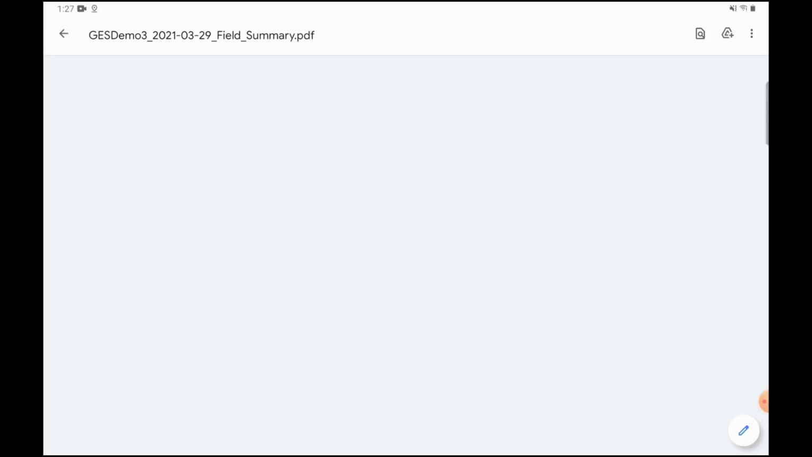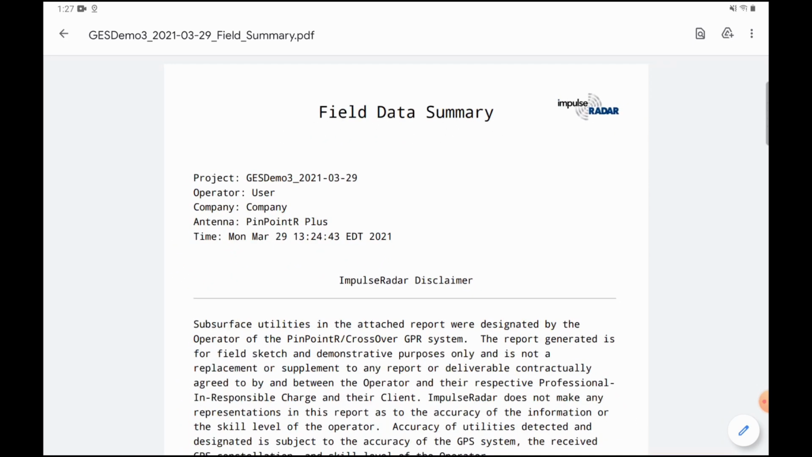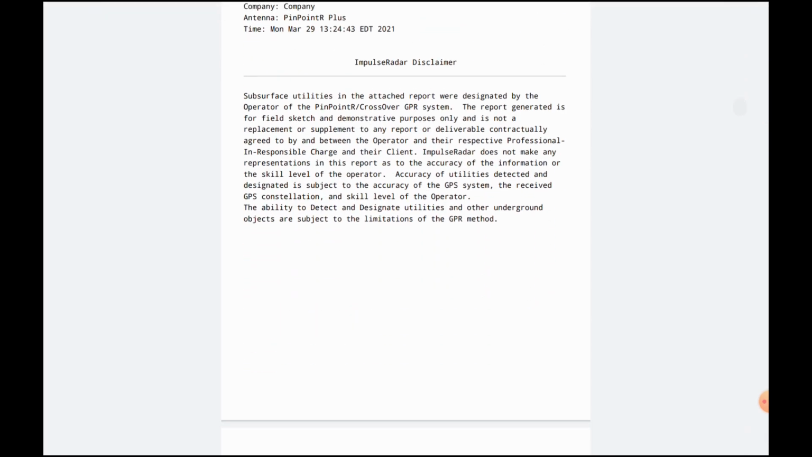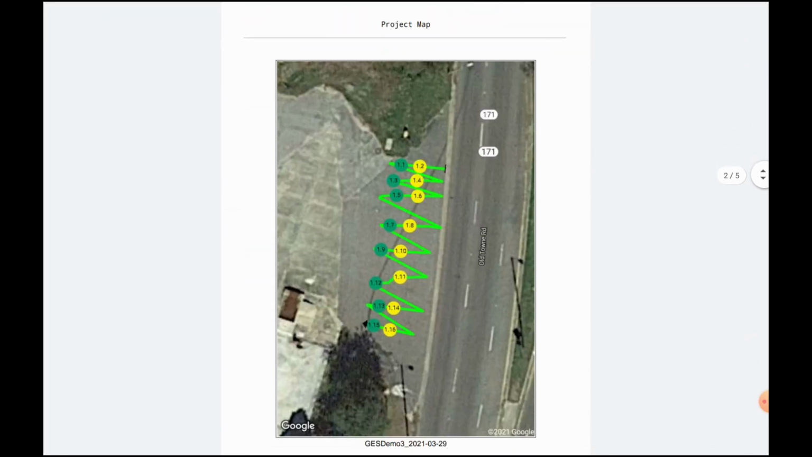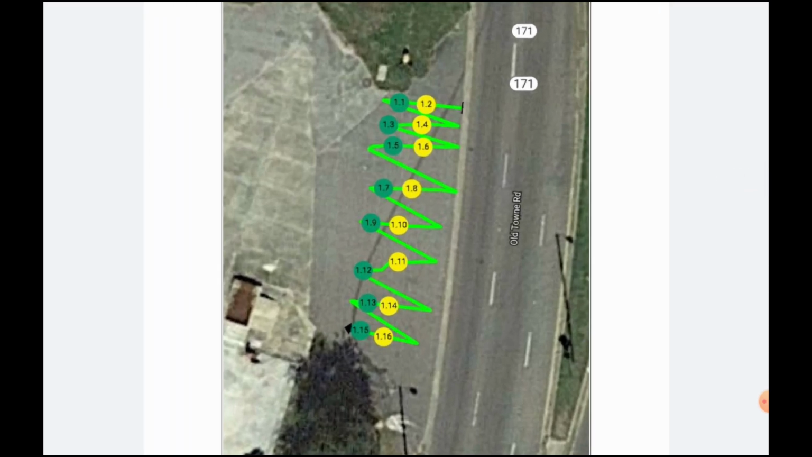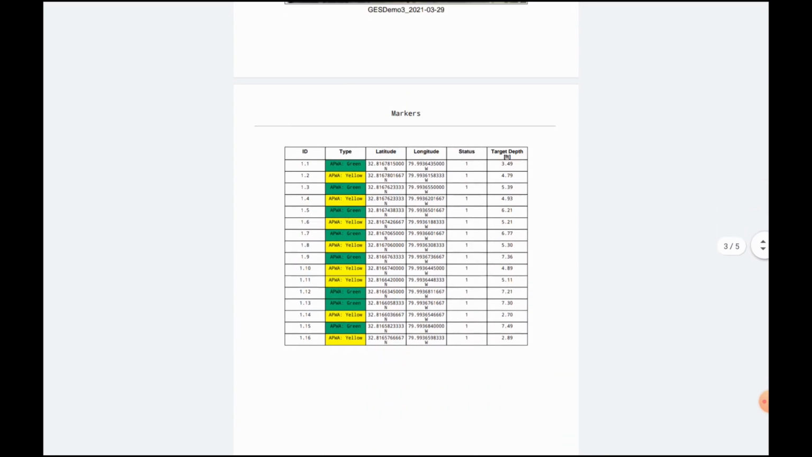Now on the top right we have our logo. You'll be able to change that to yours, and then we have a quick disclaimer as well. And then the first sheet we're going to have a screenshot of that Google map. We call this a field sketch, but you can clearly see that those utilities are linear. They are going side by side parallel to each other.